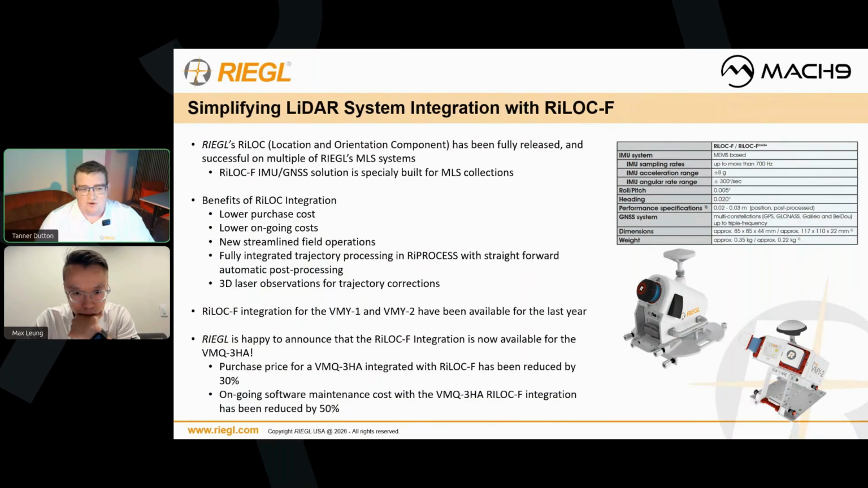RIEGL also has lower ongoing costs than traditional IMUs you see on the market. The field and back-end processing has been completely streamlined. RIEGL also allows for 3D laser observations to correct the trajectory, meaning things like the DMI and GAMs can be obsolete now on most projects. And it also means point clouds are a lot easier to put together.